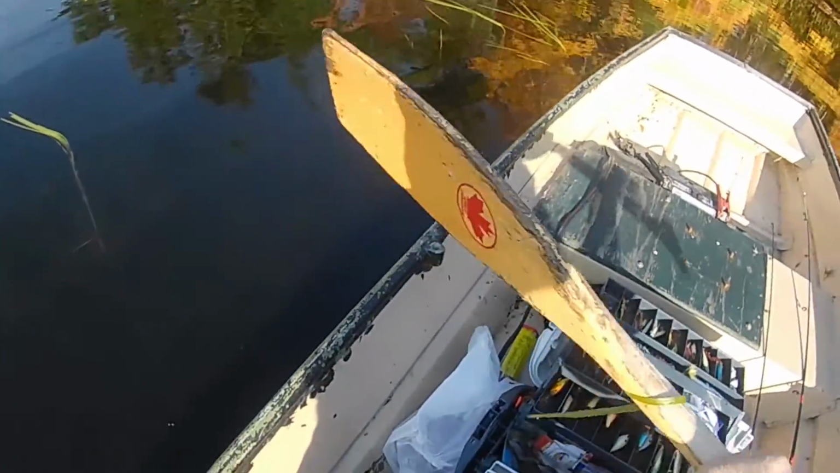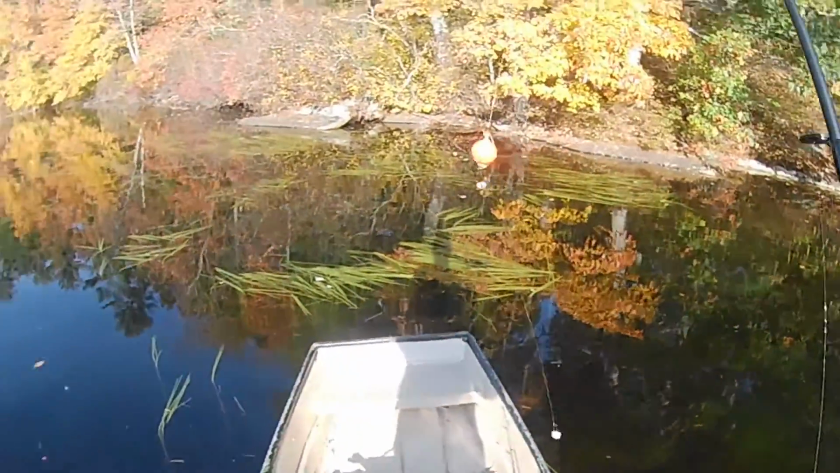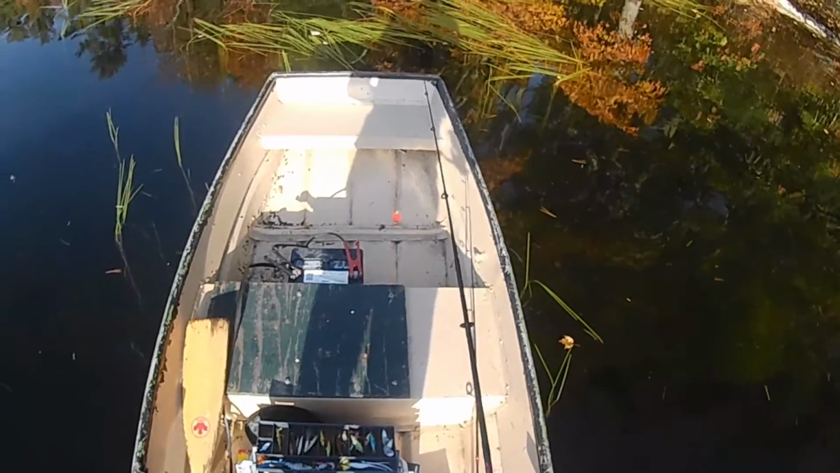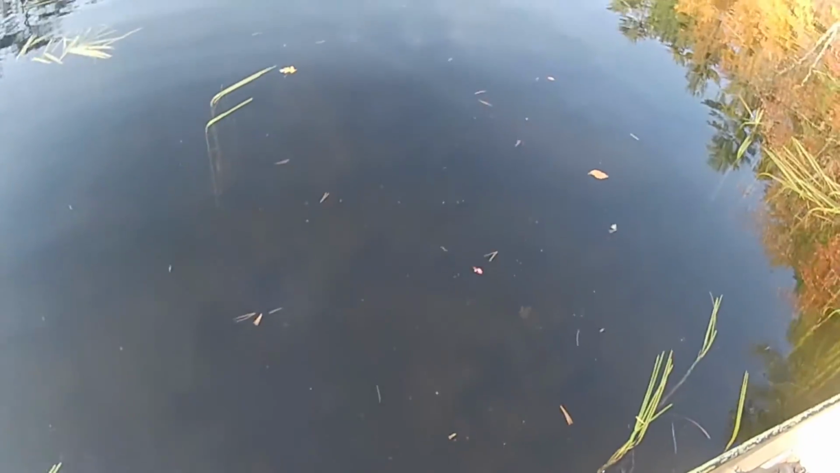Cause I'm catching something. I don't care what it is. Super skittish. I think this is it. I'm gonna try one more area before we get out of here, but it's pretty rough.